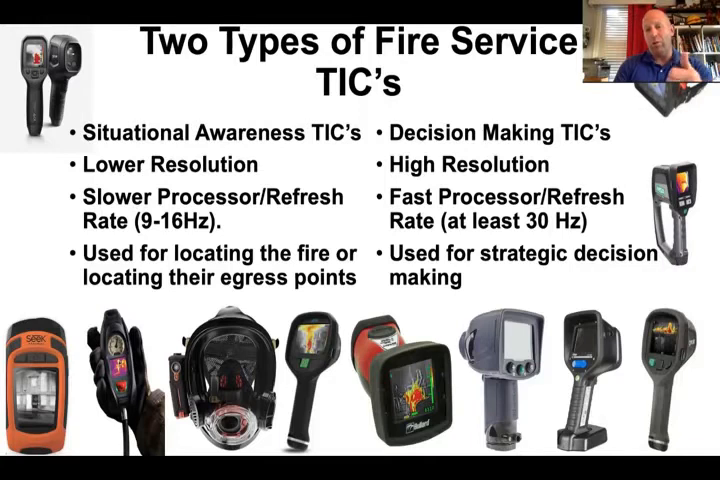Decision-making cameras have higher resolution and are faster. They have a refresh rate of at least 30 hertz, and they're used for decision-making: 360s, make an entry, line or stream placement, searches, rapid intervention, and a whole lot more. There's a reason you could buy a situational awareness camera for $1,000 or less, but a decision-making camera can cost you anywhere between $3,000 and as much as $15,000. There's a reason behind that.